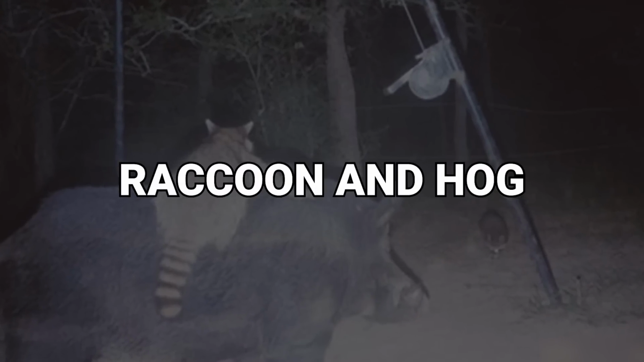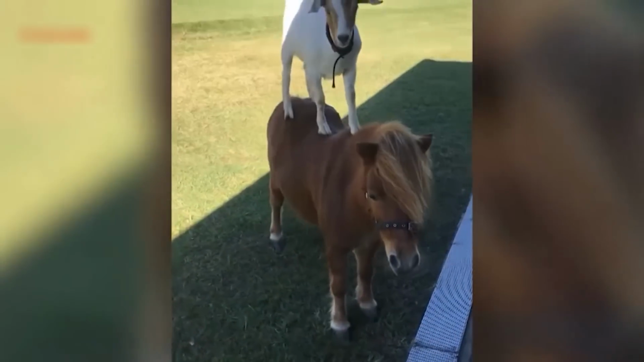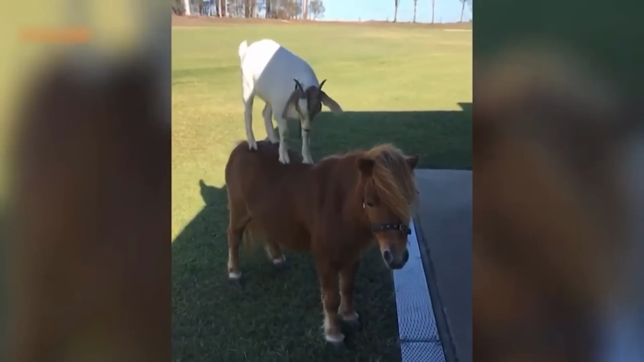Number 1. Raccoon and hog. Sometimes animals like to ride on each other. This relationship benefits both animals, which is why they permit it. Biologists call this relationship mutualism or mildly parasitic.